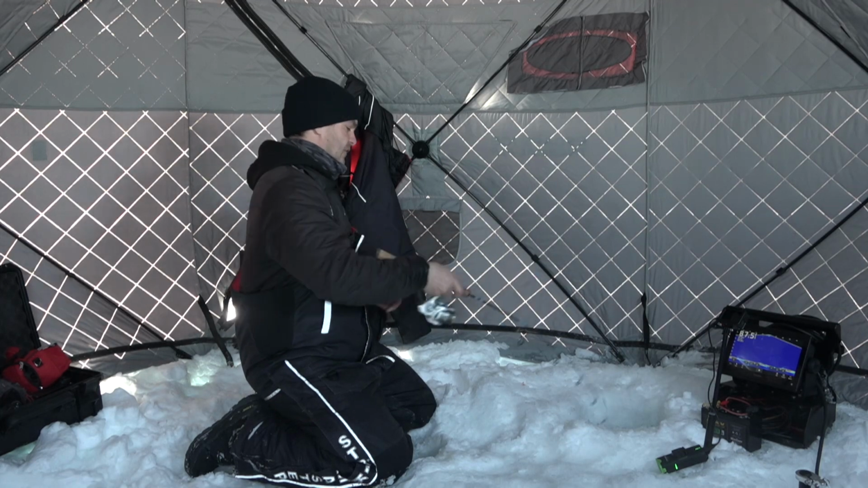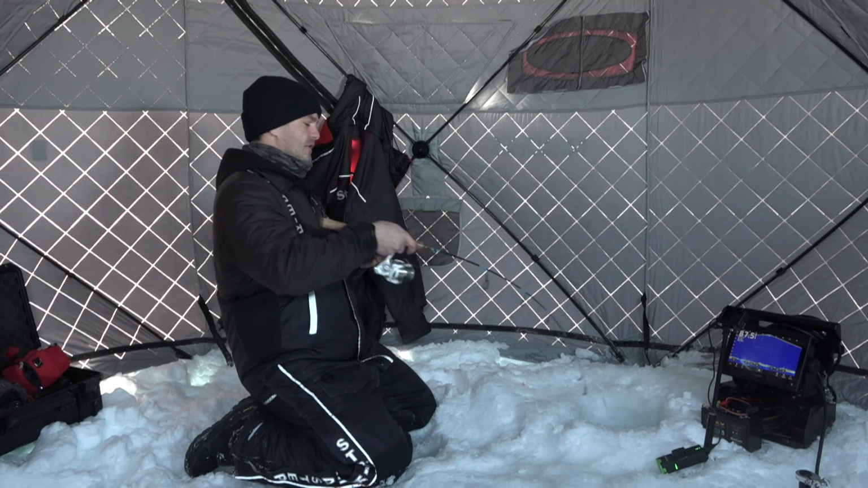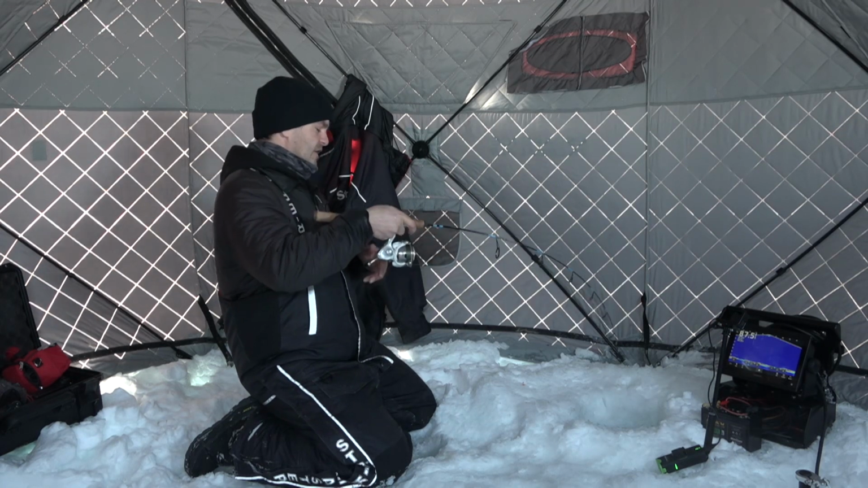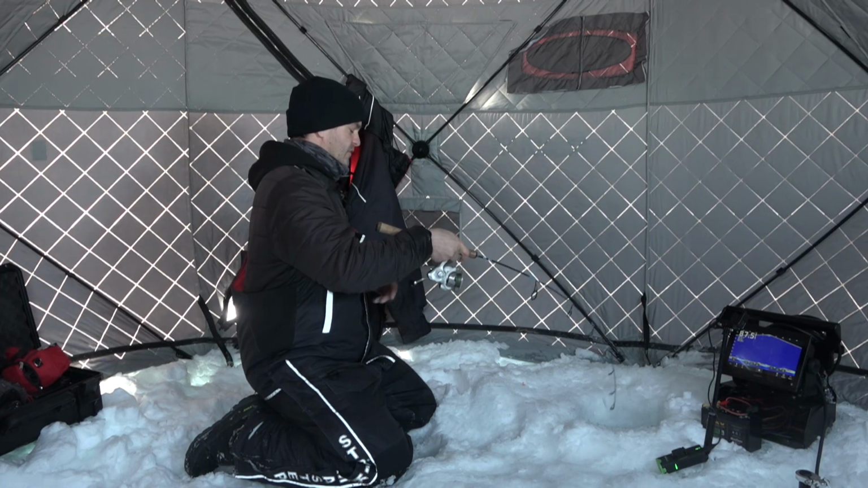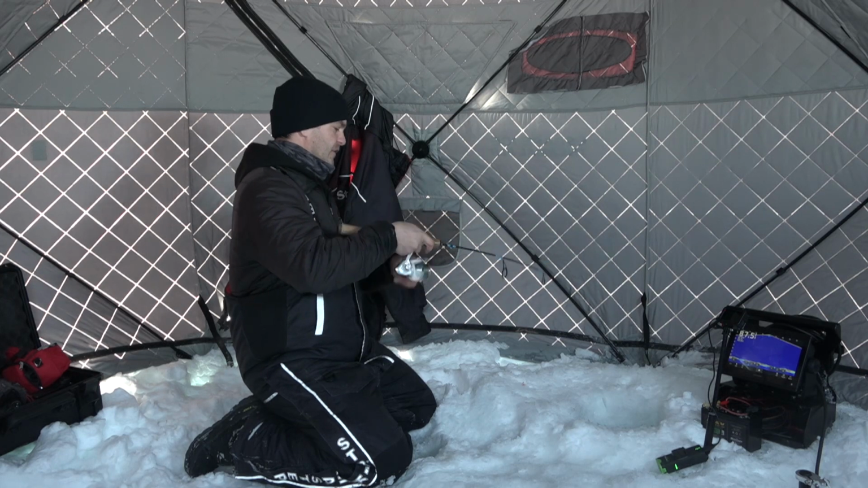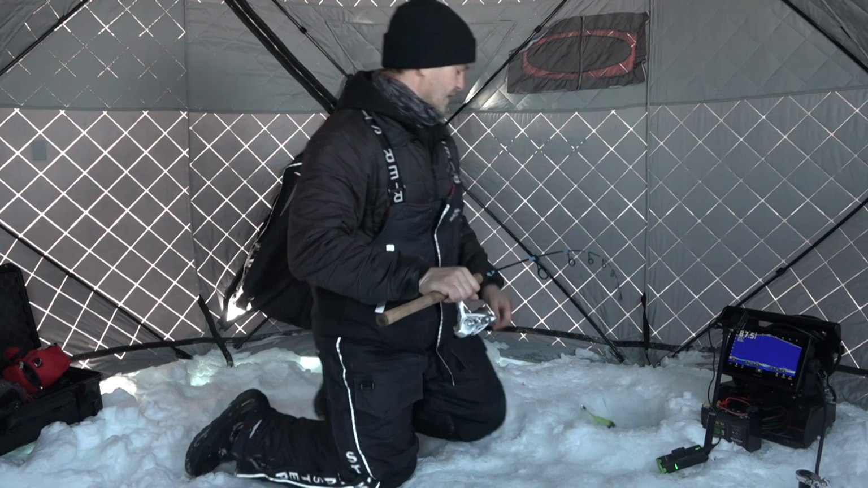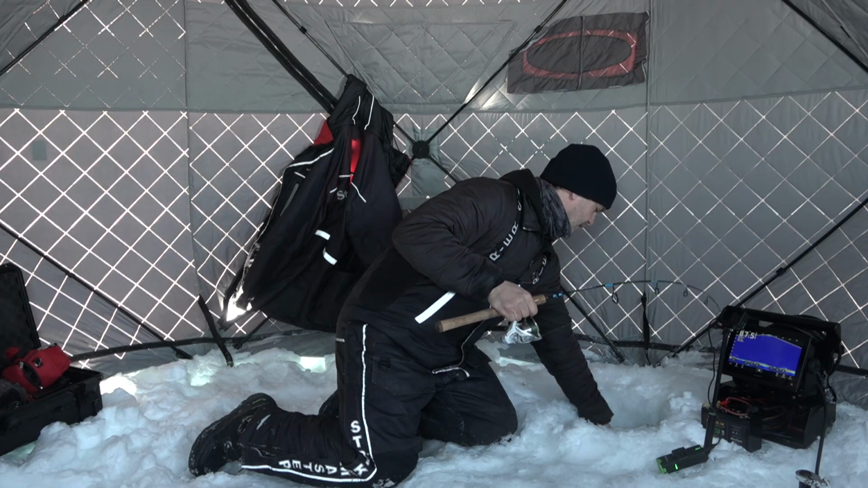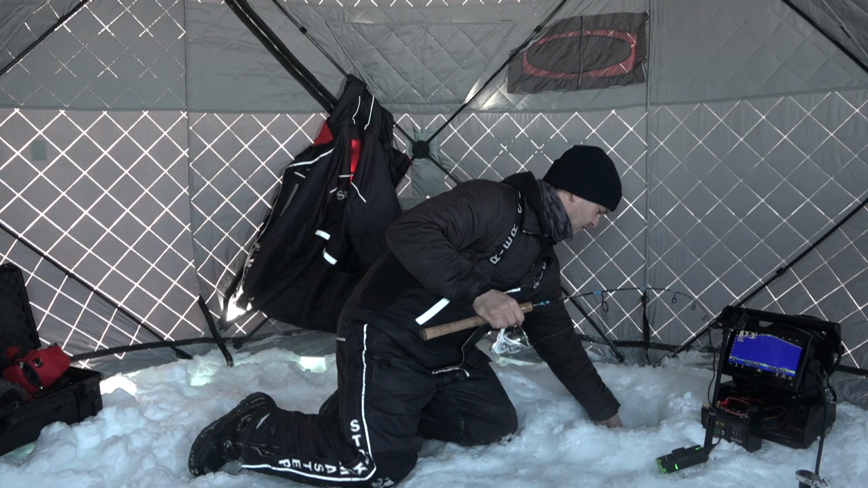It helps you catch these fish so much. Like with traditional 2D, you would just know there's a fish there. You wouldn't know what he was doing at all, which direction he was facing, you know, if he was swimming away. You just see that mark on the graph and know there's a fish there. This just makes it so you're able to see exactly what's going on. You can figure out that individual fish. It's just such a game changer.